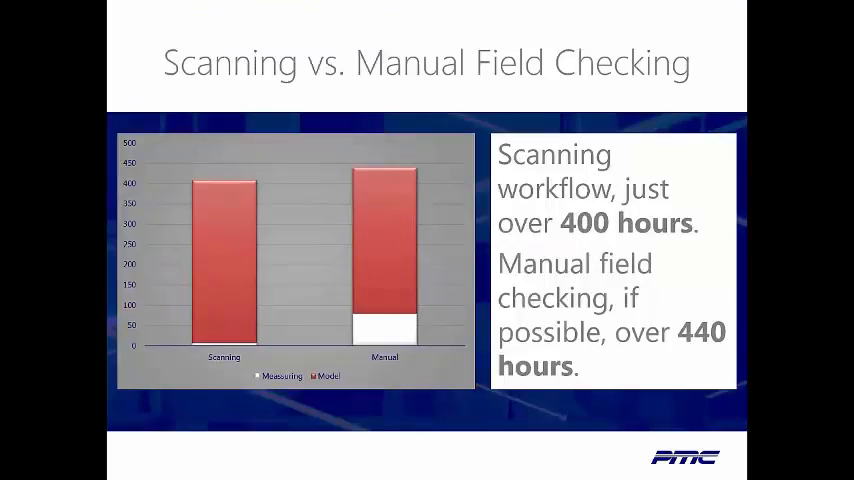Let's talk a little on how we project this could have been done manually. Like I said, this would have been a very different project had it been done manually. It would have been far less detailed, far more generic of a layout. But we think you probably could have had something usable in around 440 hours versus a little over 400 that it took us to complete the project.